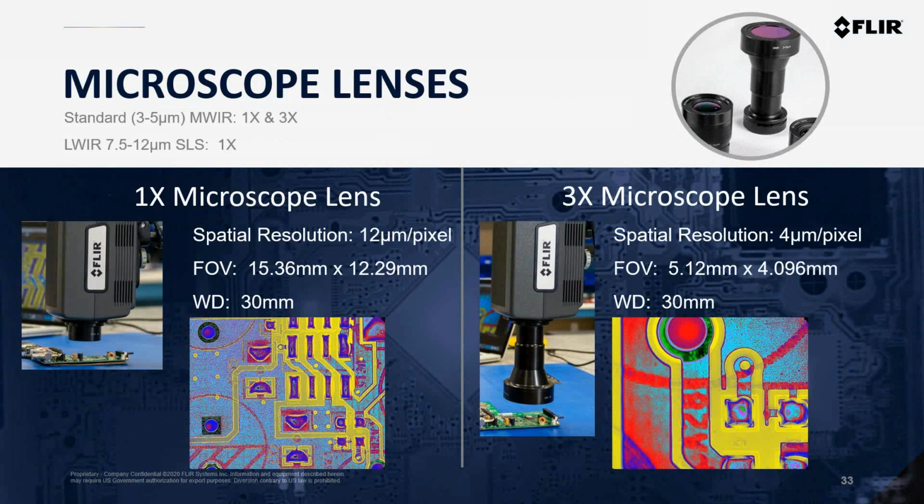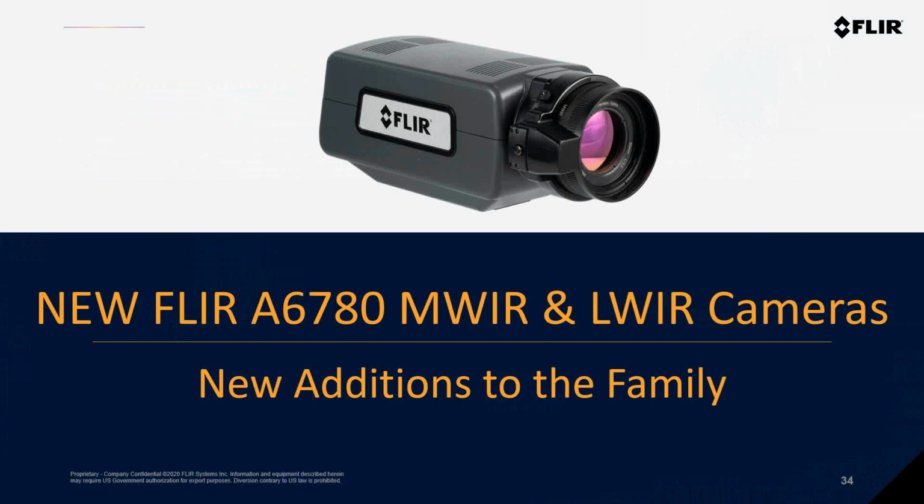structures. And since the working distance of the 3x lens is still 30 centimeters, there's actually enough room between the lens and the article being tested to allow for probes or other devices to be used during the test. So it doesn't close you off because of a significantly small working distance.